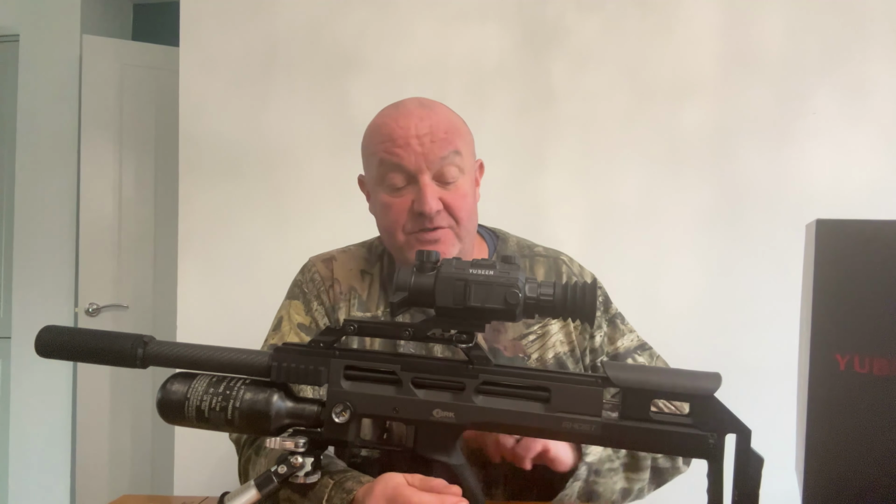Right, so I've been out with a rifle and I've zeroed it, which I found extremely easy. It's very much based on the screen and everything; if you've ever used a Hikmicro product, the software is pretty much the same. So very simple to use and to navigate through.